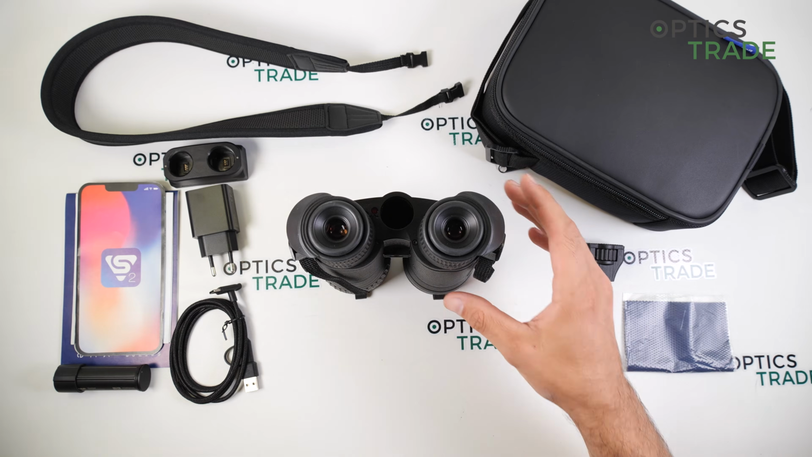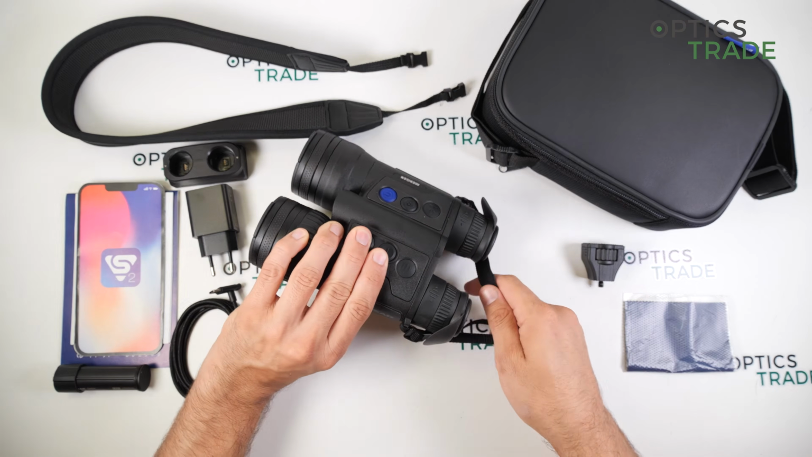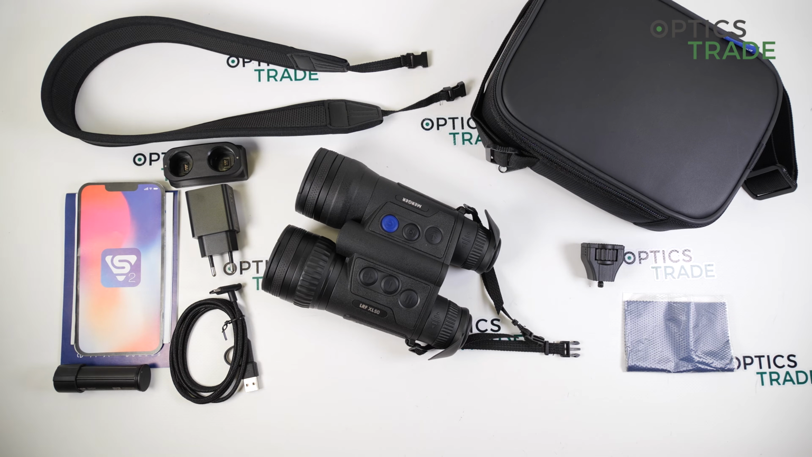The sensor in the device is the new uncooled HD sensor with 1024 by 768 pixels, with a pixel size of 12 microns, and the refresh rate is 50 Hz. The NETD, or noise equivalent temperature difference, which is the sensitivity of the device, is less than 40 millikelvin, so really great detection capabilities. It has three calibration modes.